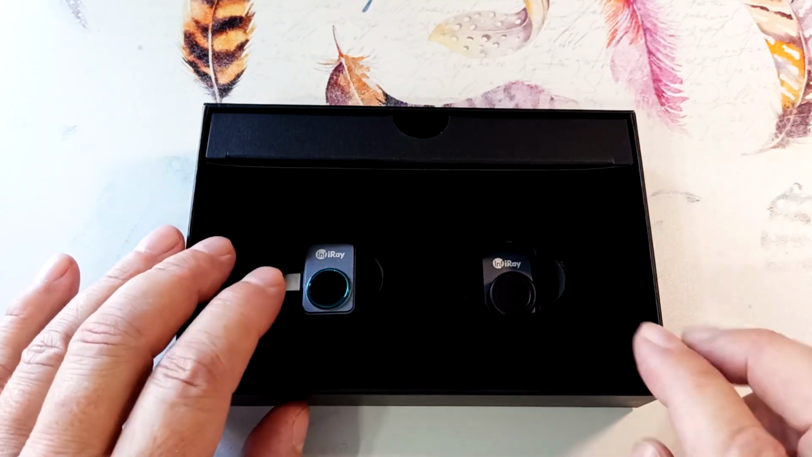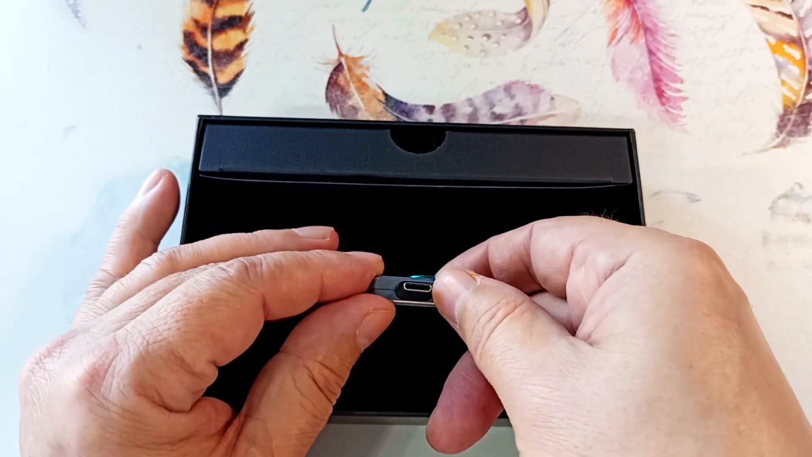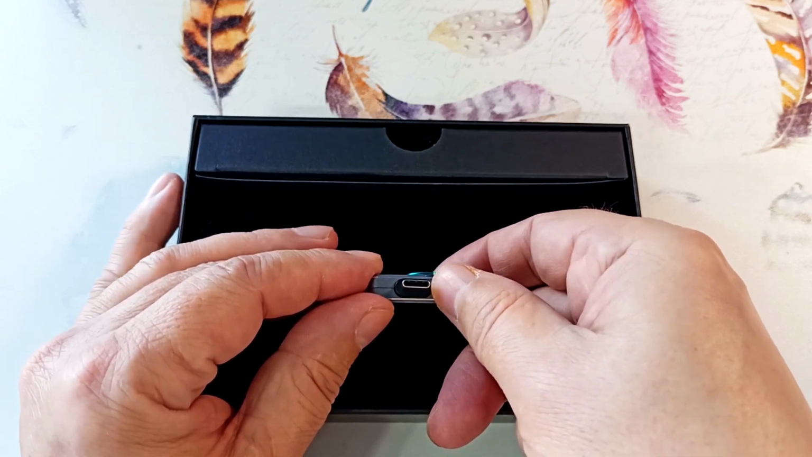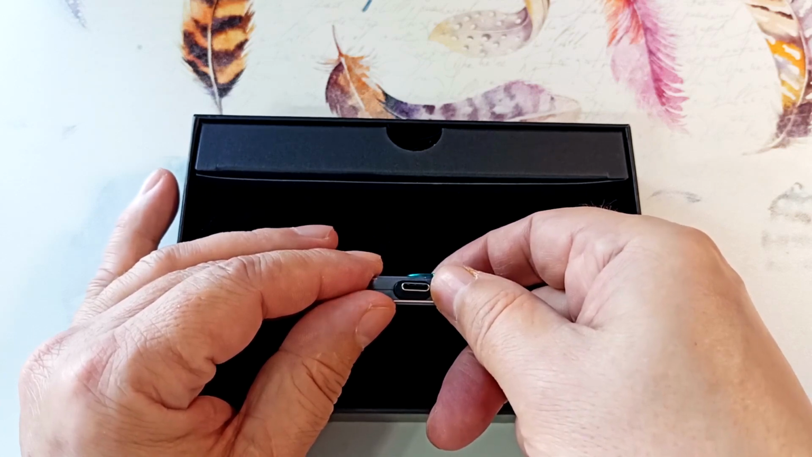This is how the thermal imager and the macro lens for it are packaged. And here is the thermal imager itself. It connects to the Type-C port of the smartphone. There is a version of the device for iPhone, which differs only in the connector. The thermal imager shows a heat map of the measured objects.